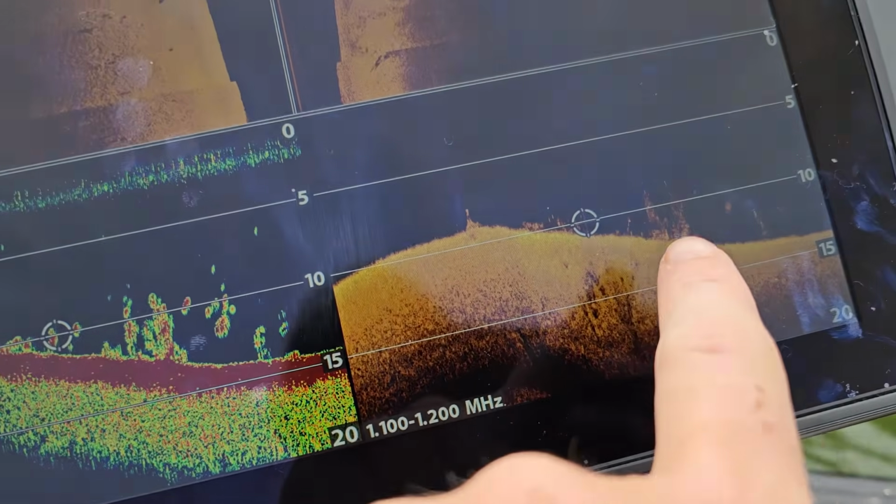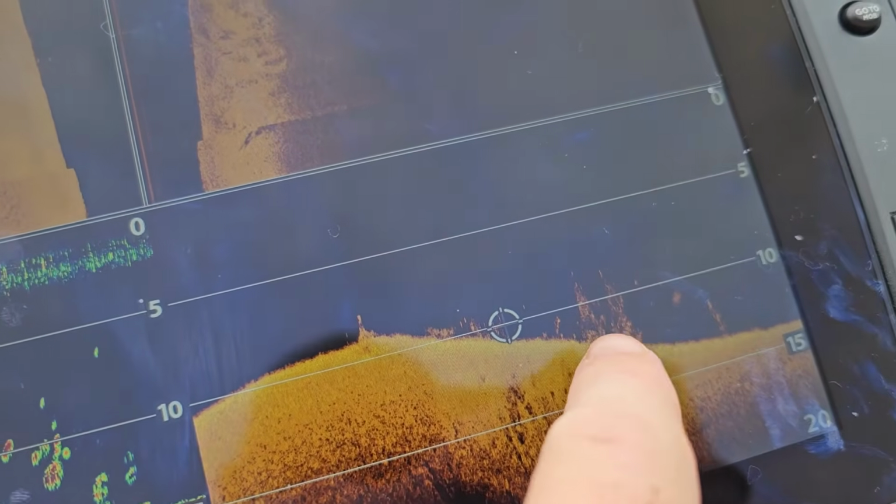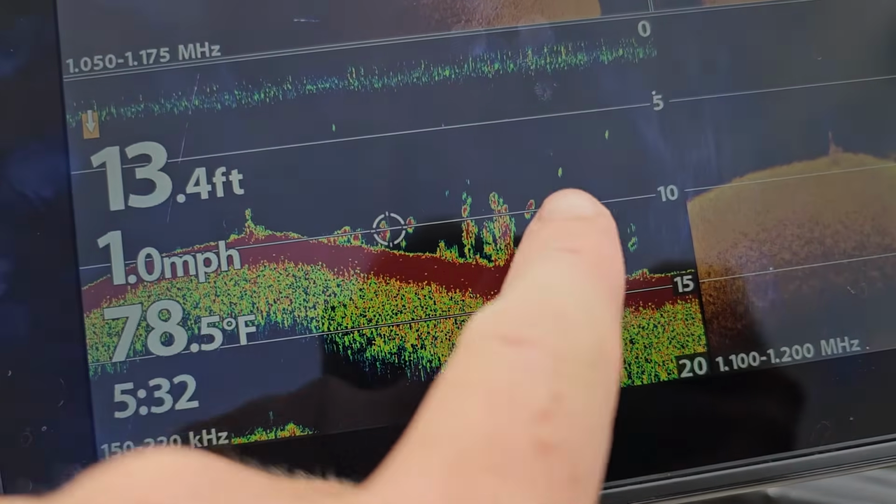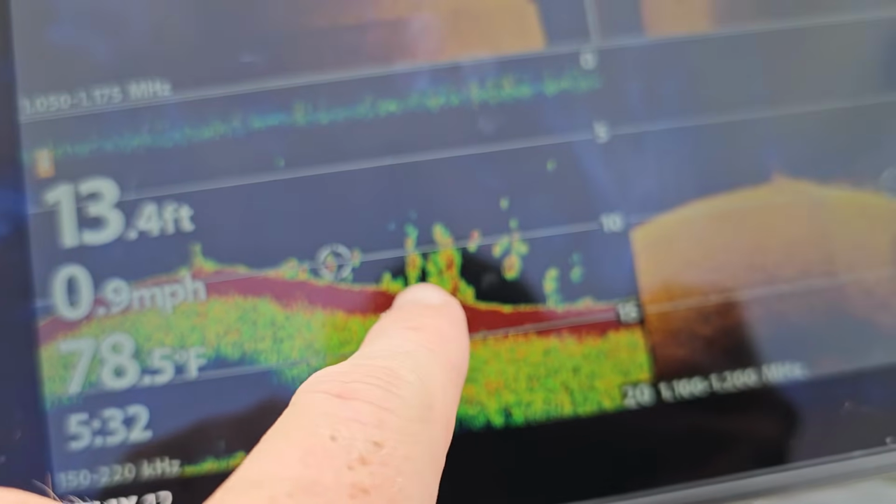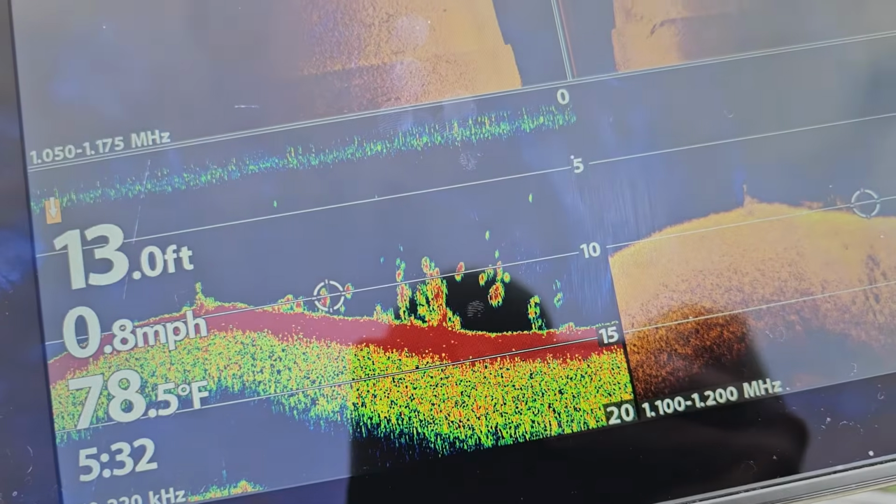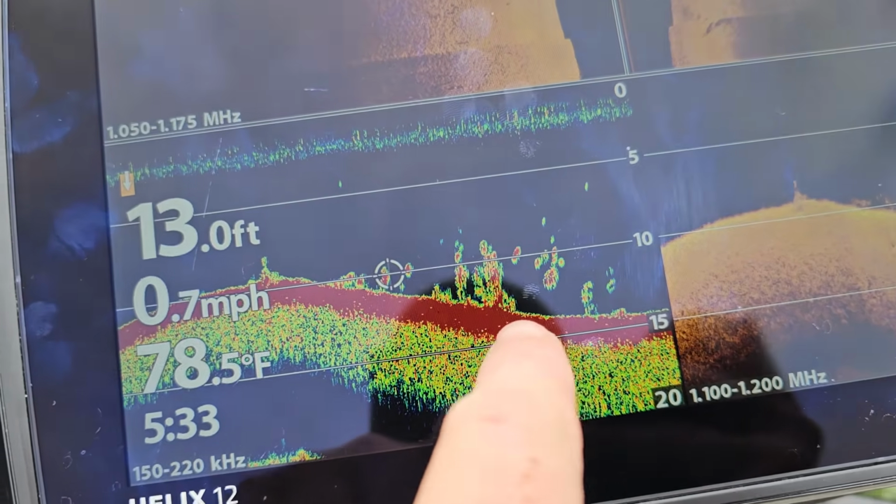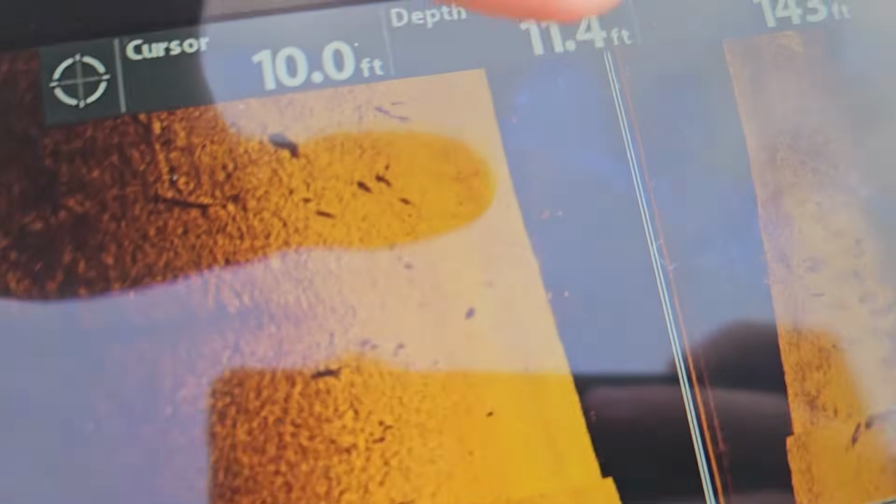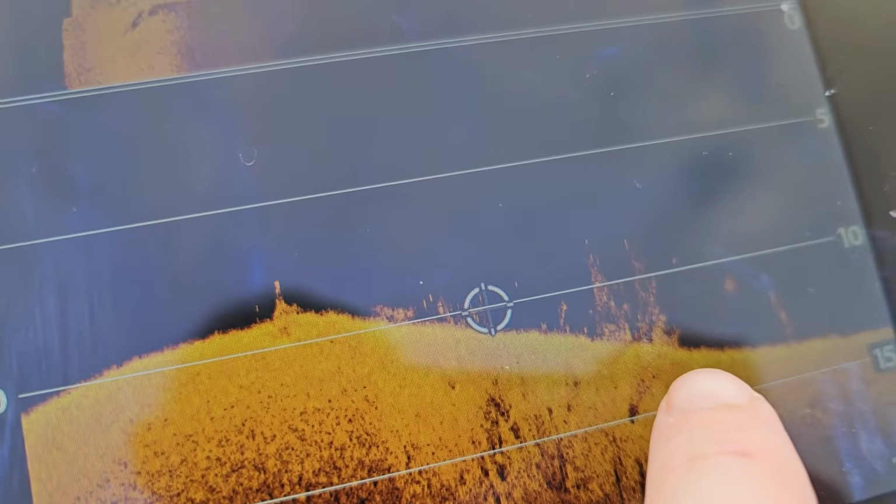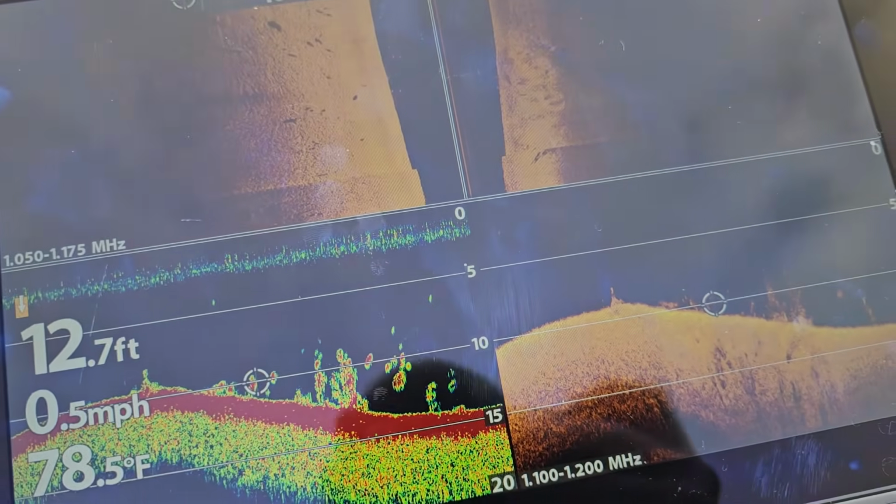Okay, for all you bass guys out there, I'm gonna show you what grass looks like. And this is how I know it's grass. Here's my downscan imaging. It's not super defined like that tree was. Like that tree, it stuck out. But on here, you can see it's got all different colors coming back on the scan. So that tells me that it's got different thicknesses to it. And I think that looks like grass to me. There are some fish mixed in with it on the side scan imaging there, but that is what grass looks like on your screen based on the settings I have.